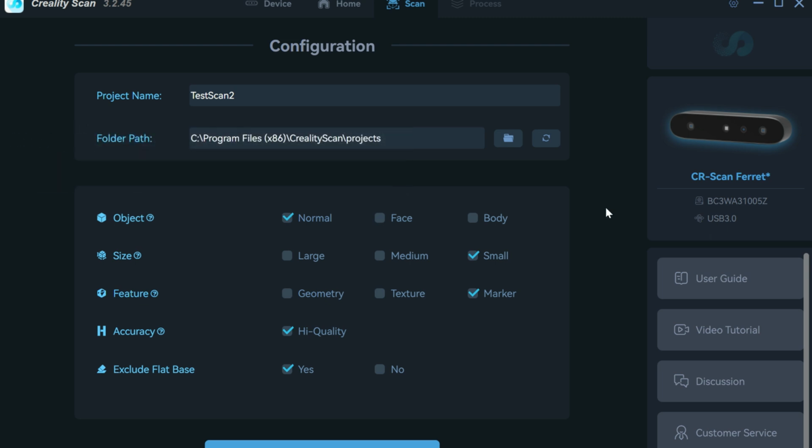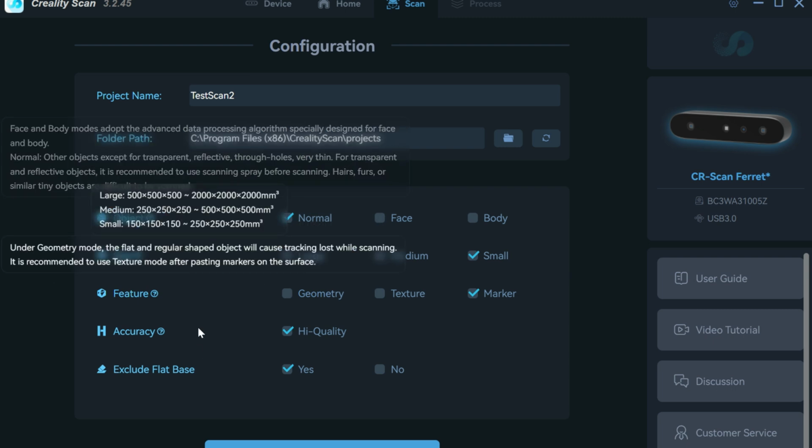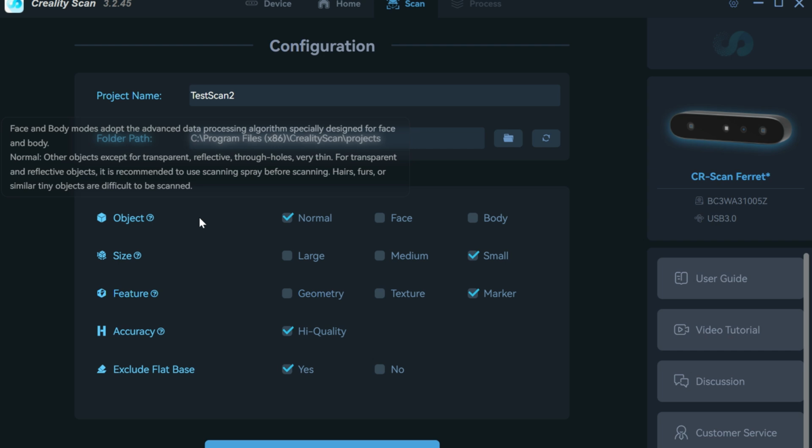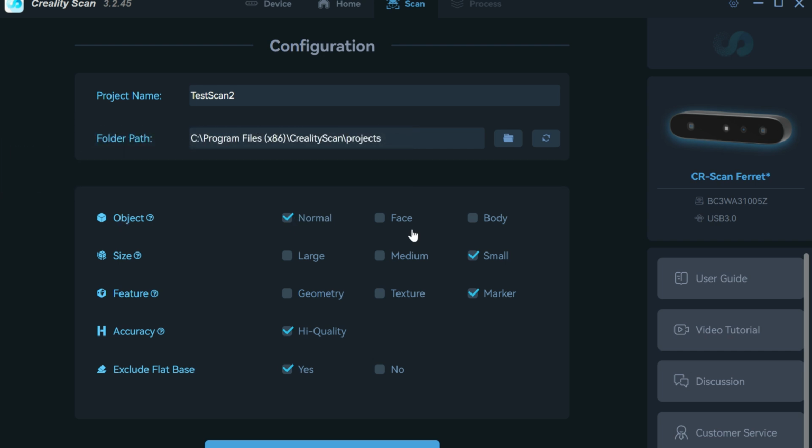Now, a couple things I want to point out here. There are some differences between your options here and on the mobile device. So on the mobile device, you don't have normal object type. You just have face and body, at least on my iPhone. That's all that came up for me. And then you have your large and small, I believe were the two options there. And then geometry and texture, you did not have marker. And then the exclude flat base, it's not a setting here, but once you're actually into the scan, it's a button at the bottom you can use.